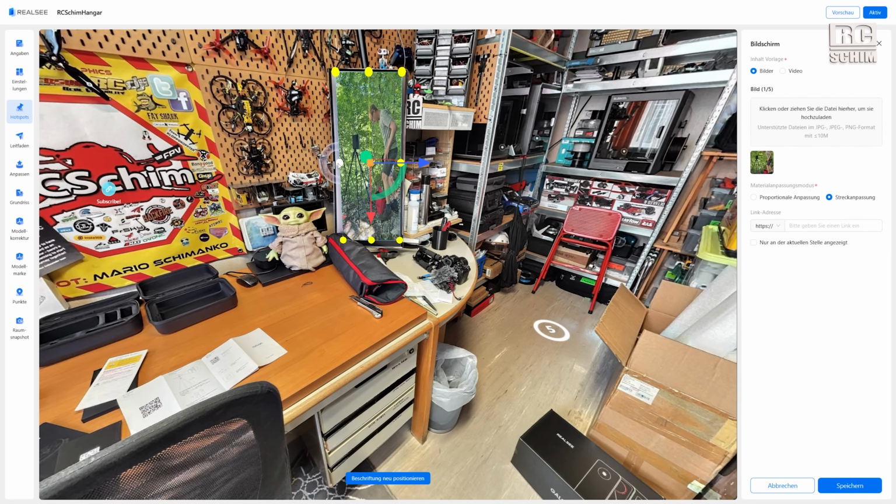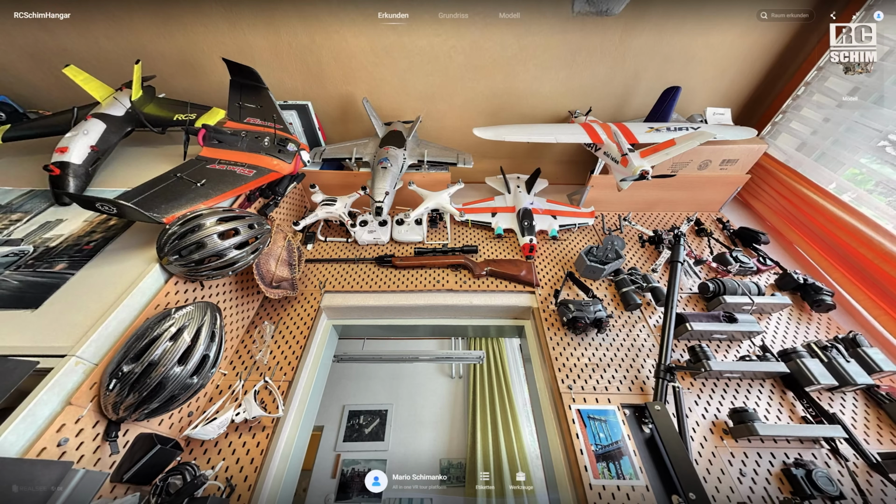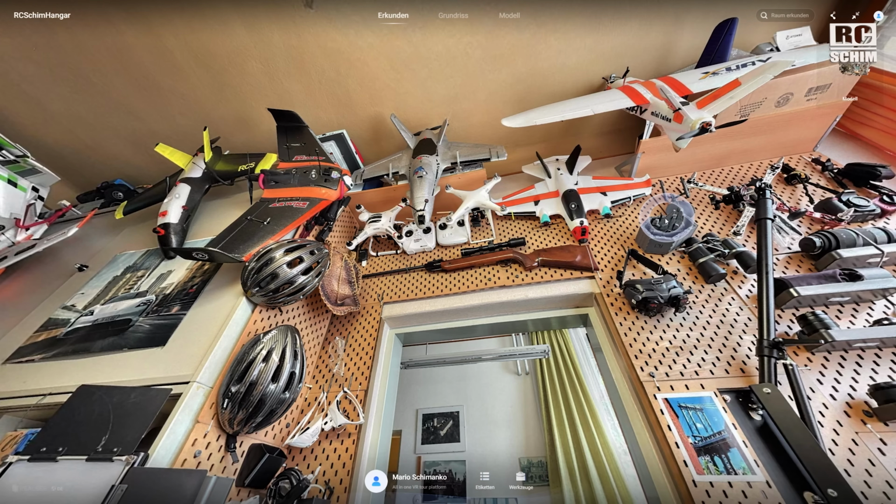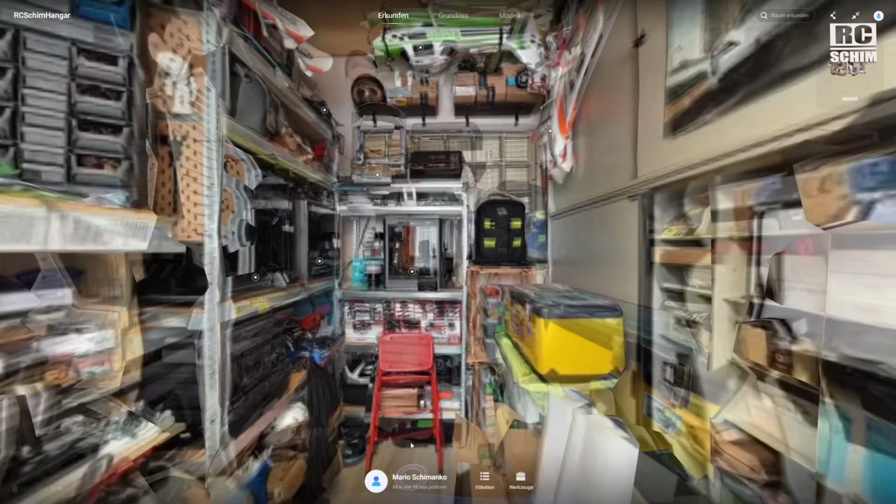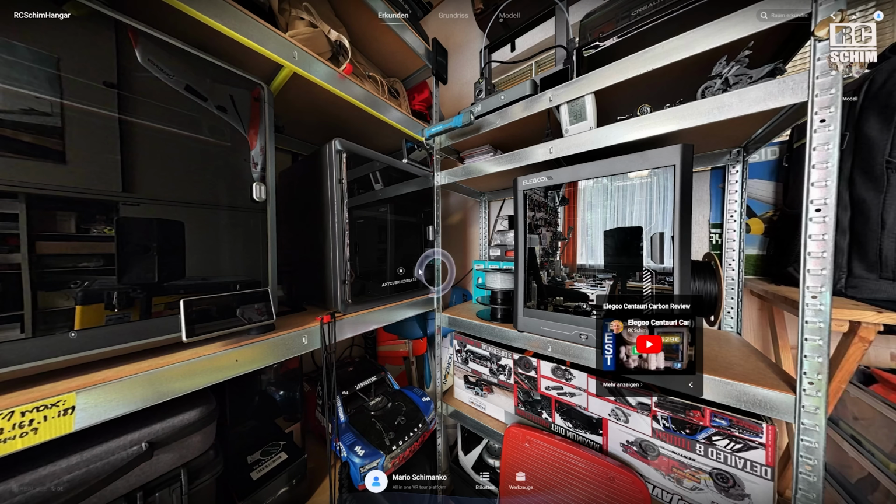Here, for example, I just implemented a little picture on this monitor here. You can also add these hotspots with links to, in my case, videos to all my reviews. I do a lot of plane reviews, RC content, and also this is my 3D printer corner. So you can have text marks, links to websites, videos, whatnot.